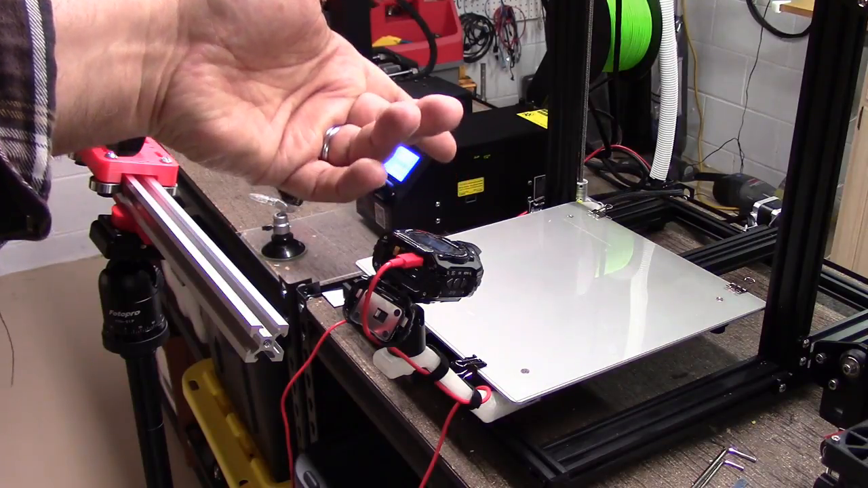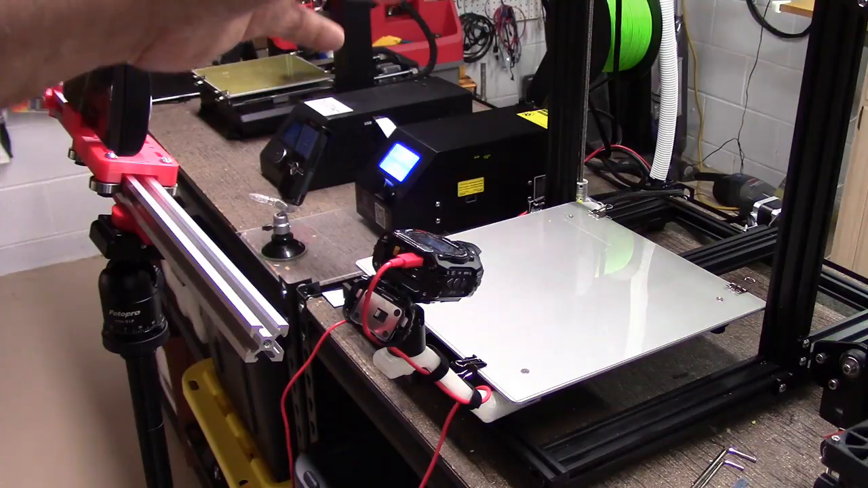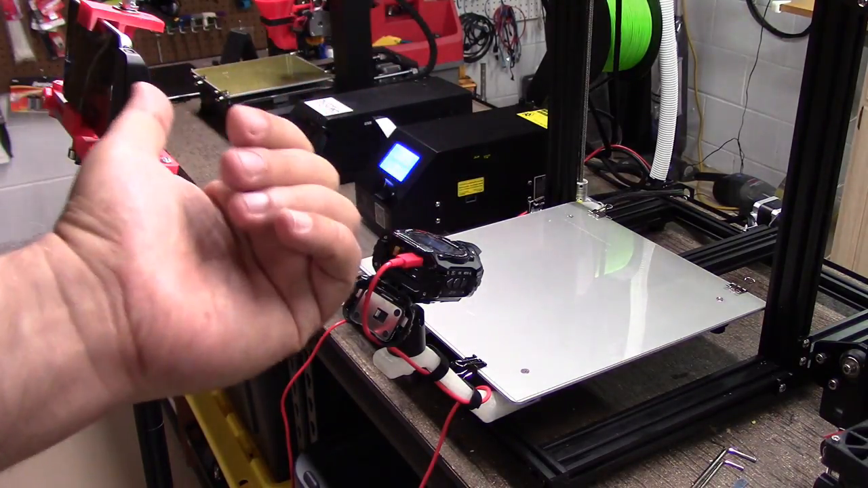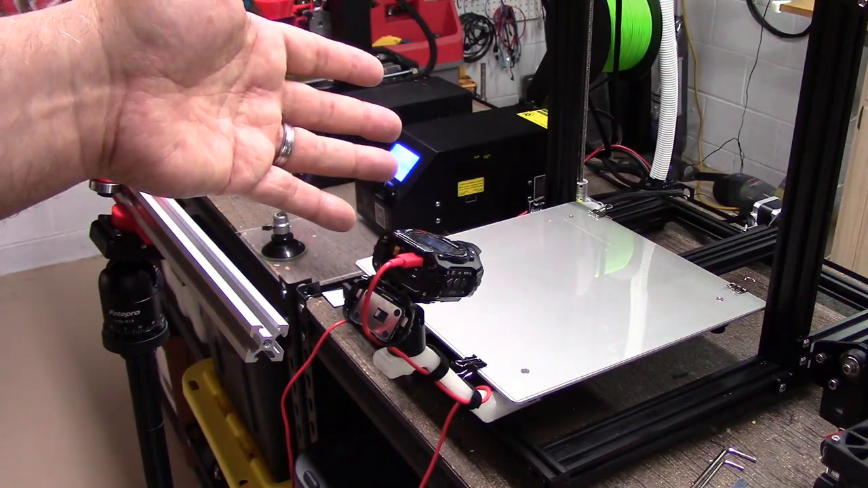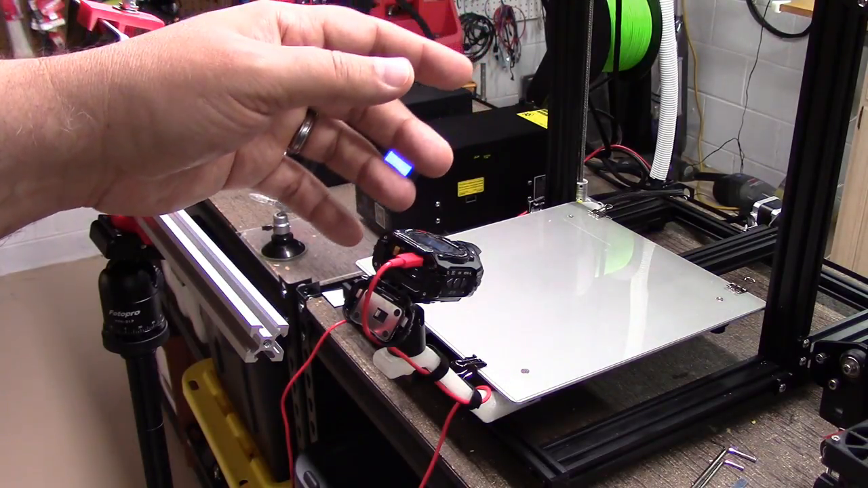However, one of the big questions is how uniformly does this bed heat because of its size? So one of the things the viewer had written in and asked, well, why don't I use the thermal camera, the FLIR over here, as you see off to the side, to take a look at it and measure, you know, do I have hot spots, cold spots? And I thought that was actually a pretty good idea.